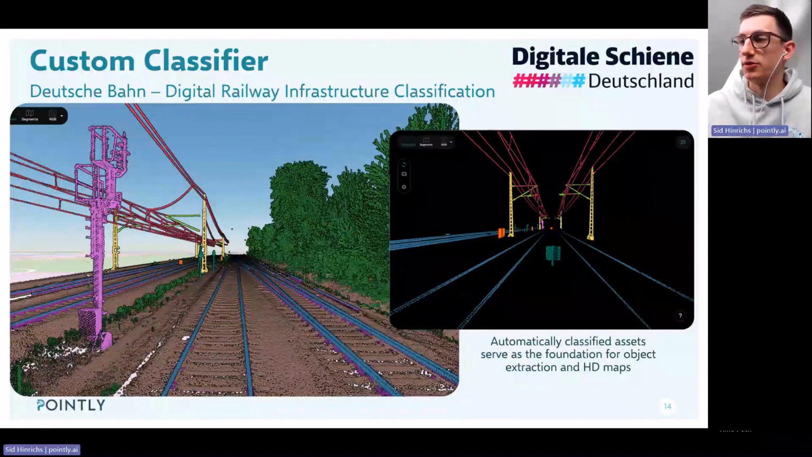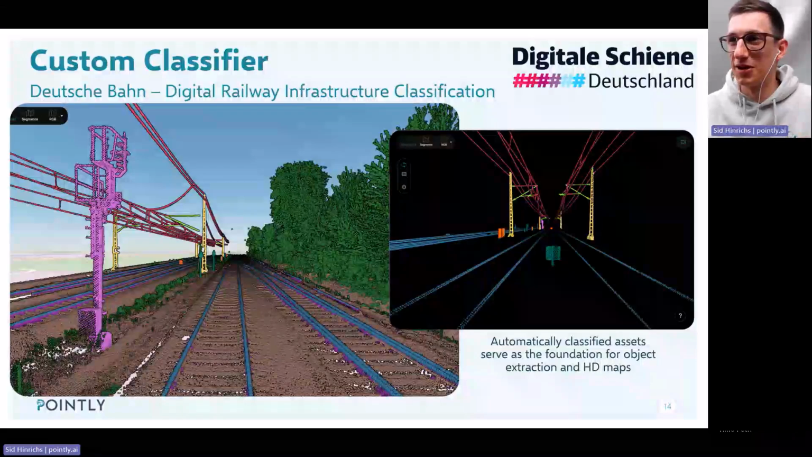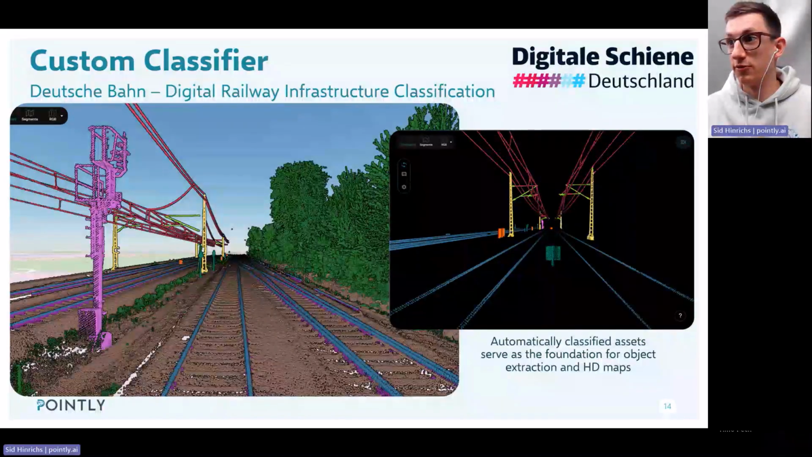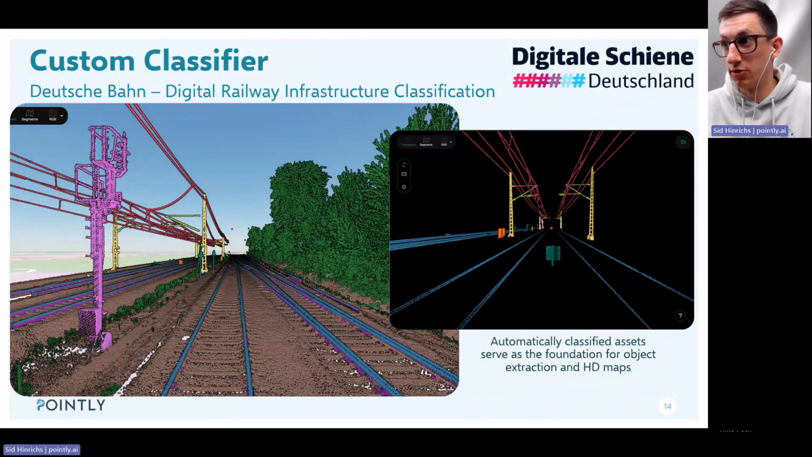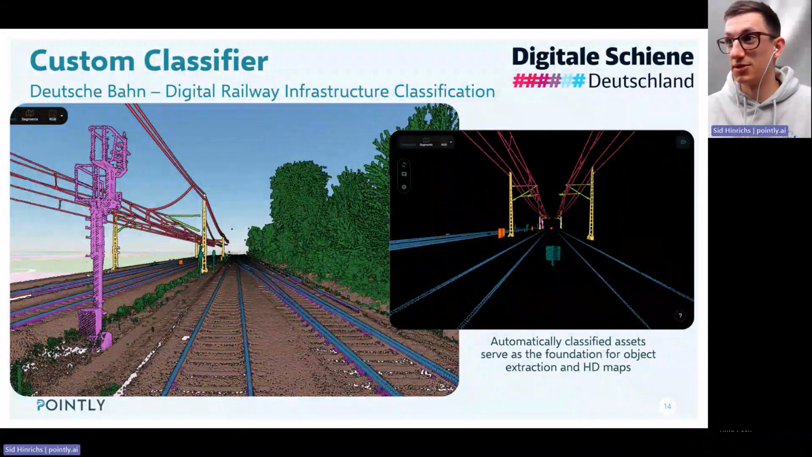And like this, we do this iterative training here as well, adding more edge cases, identifying issues with the current version, and then adding more. Also for railway tracks, we have very diverse environments. It can be in urban environments where we have a lot of buildings aside. We have tunnels, we have train stations of all sizes and types.